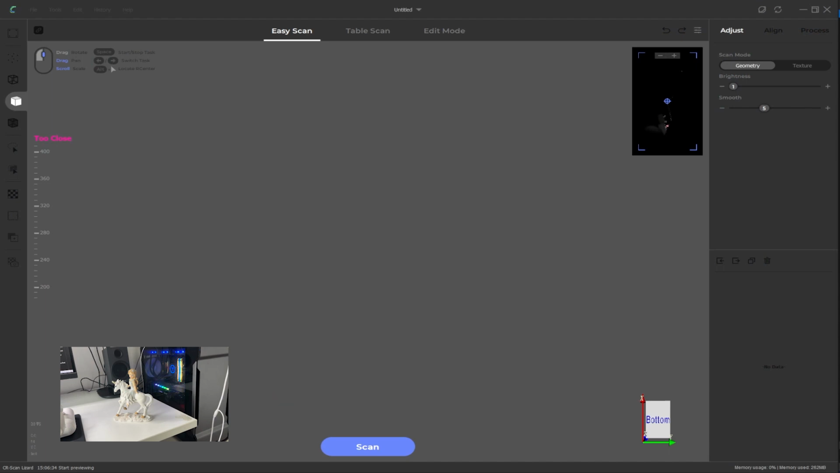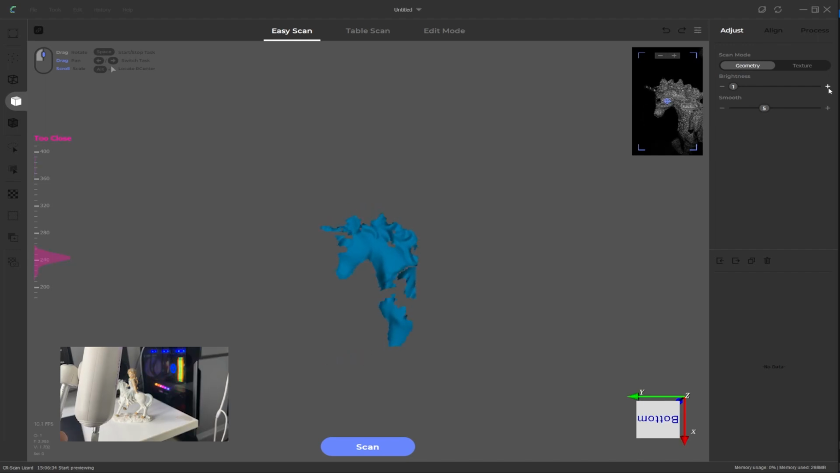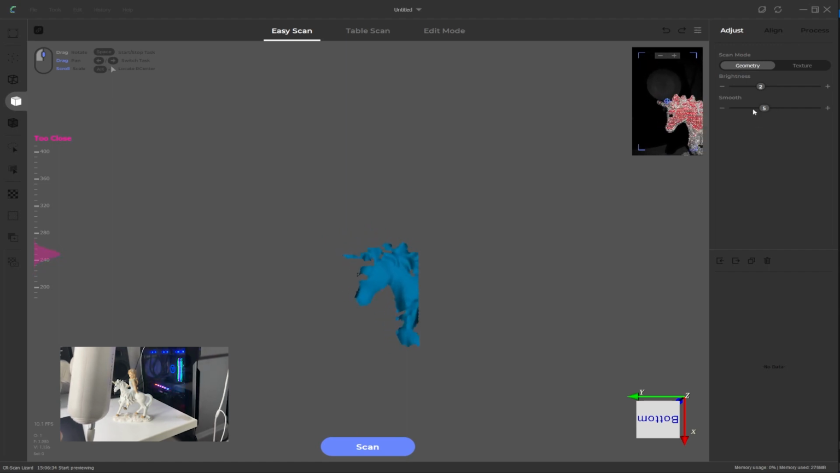With the CR Studio software open, go to the Easy Scan tab, and once ready, click on the Scan button. I like to start with a brightness of either 2 or 3 and a smoothness of 5, but you can adjust these details as you need. So when you're ready, click on Scan.